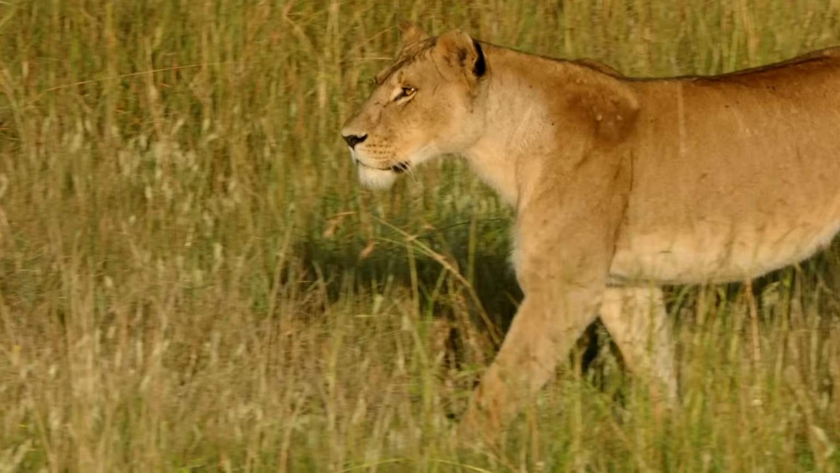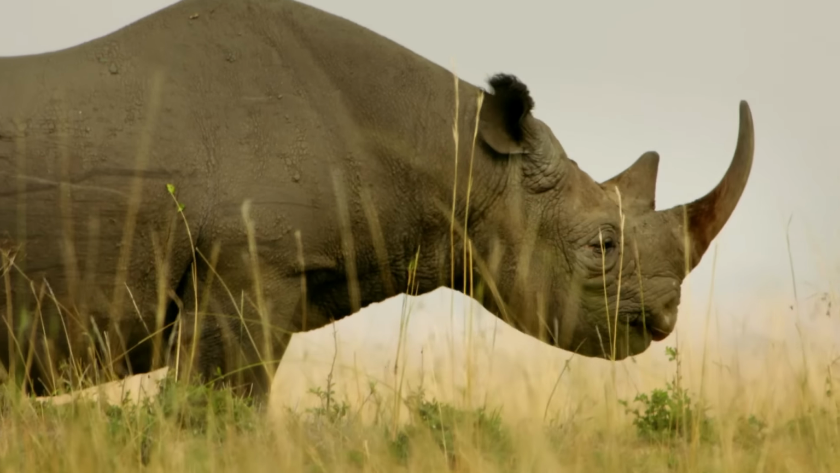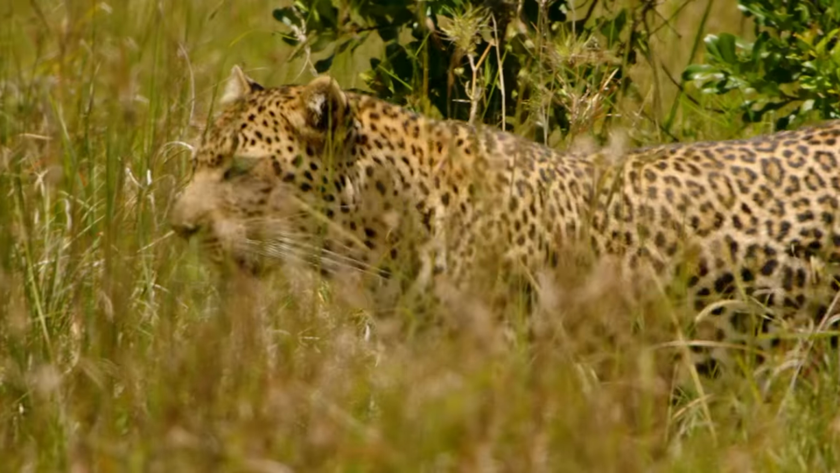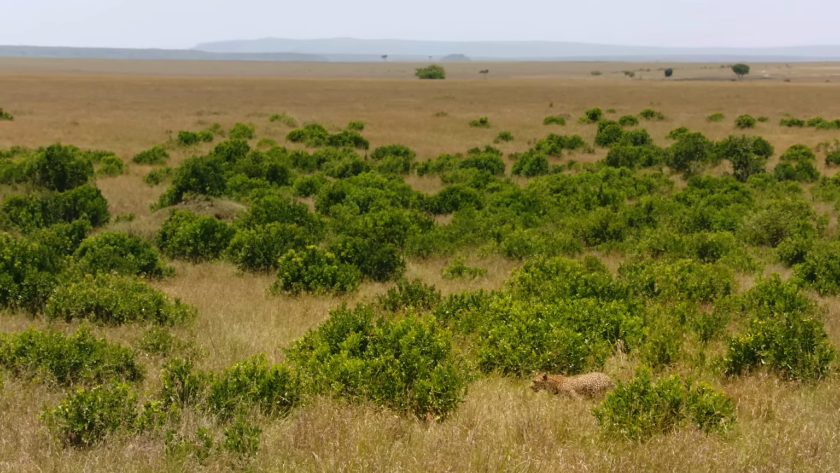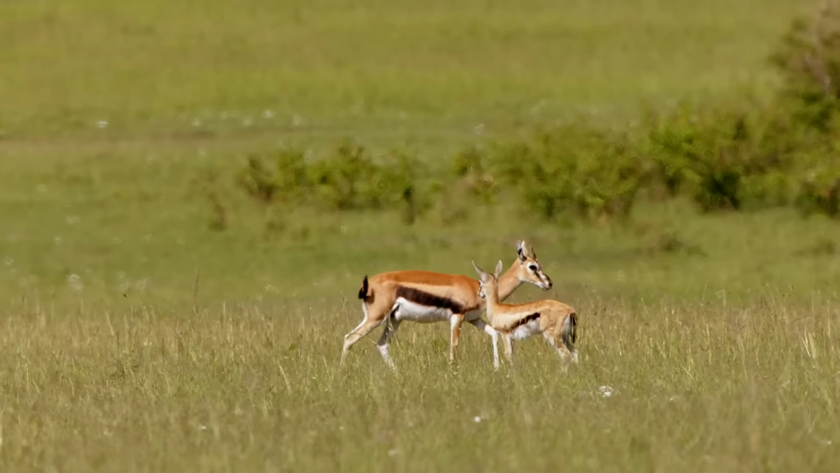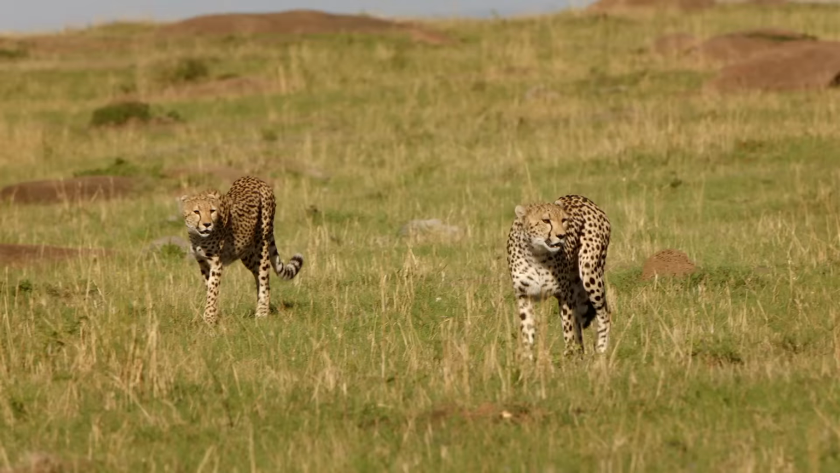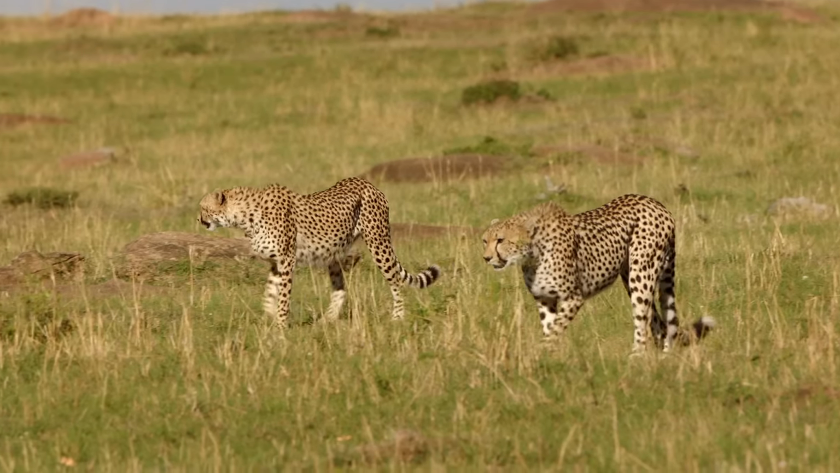Similar to the herbivores, the carnivores have become significantly specialized. Leopards prefer bushland. It provides them with sufficient cover, enabling them to stalk their prey unnoticed, whether at night or by day. Cheetahs, on the other hand, will only hunt during the day.